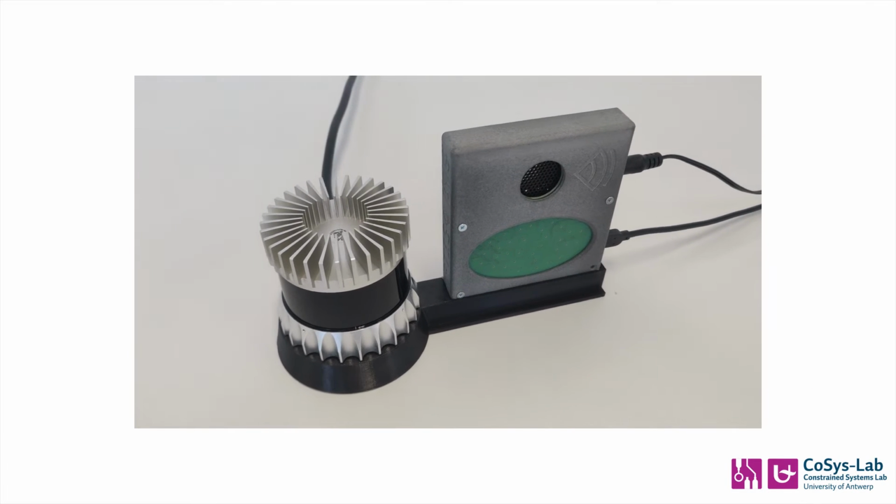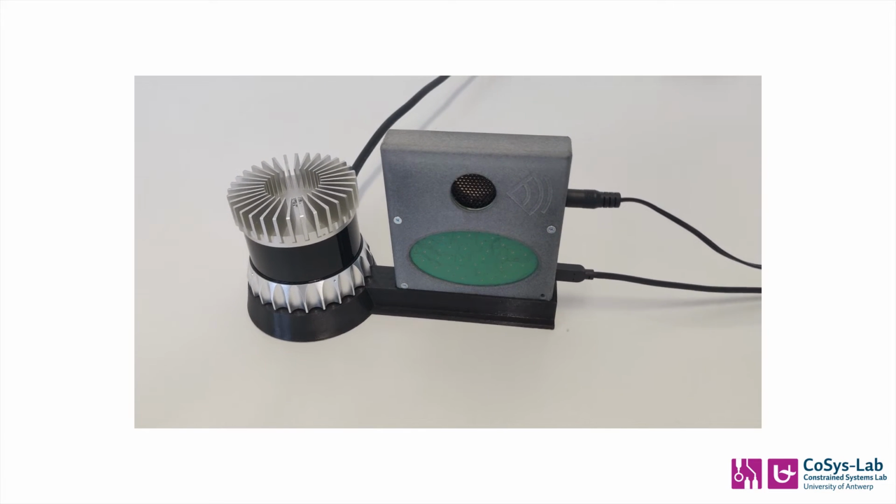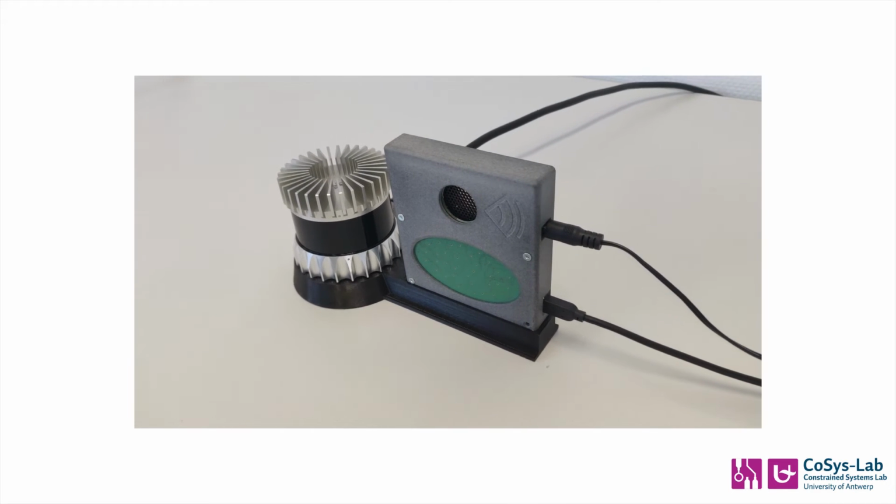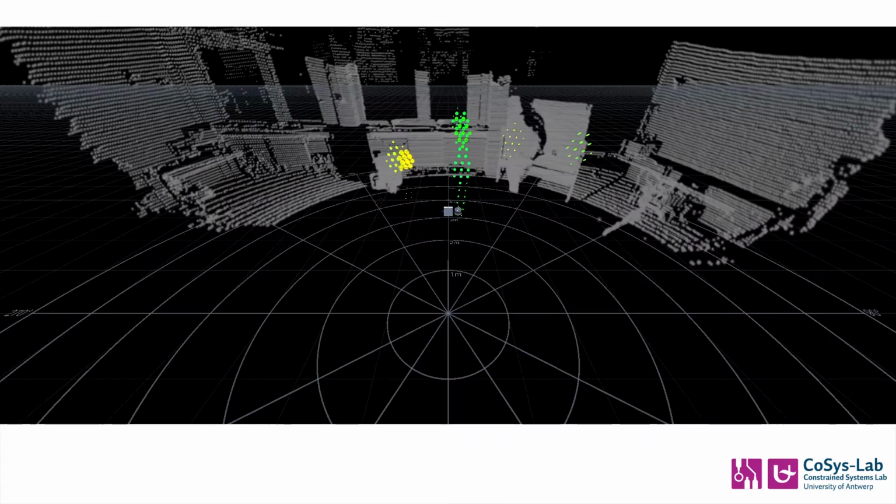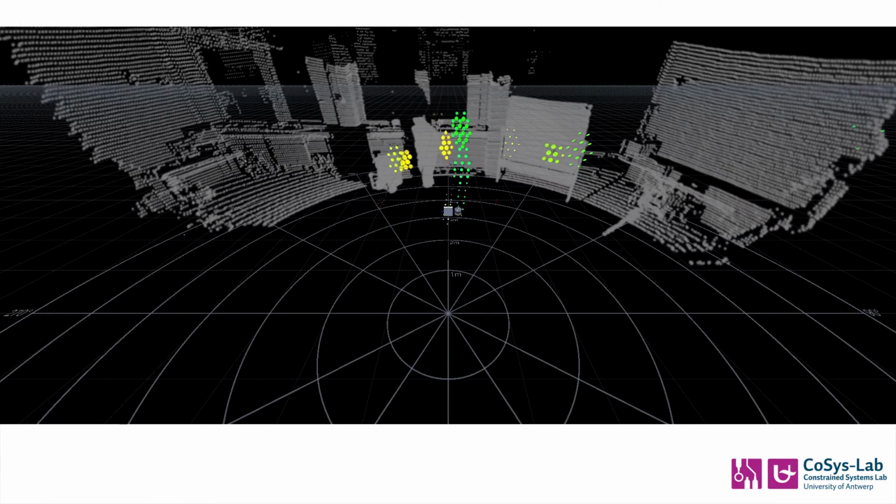With that said, I would like to present our footage of the 3D sonar sensor together with the LiDAR sensor. Here, both sensors are shown in their demonstration configuration. After the demonstration, I will discuss a few more technical aspects of our sensor and some closing remarks.